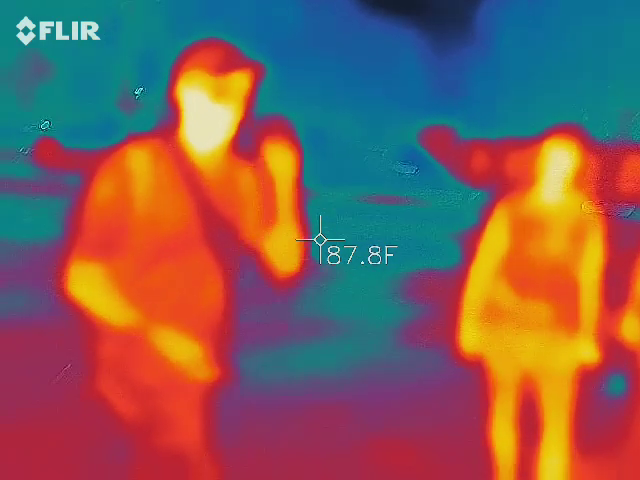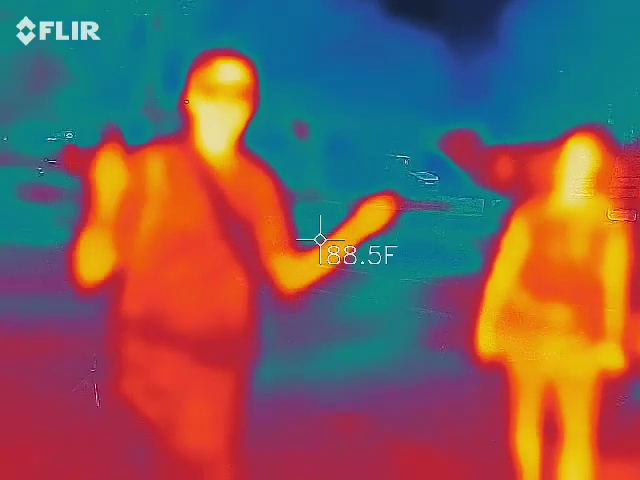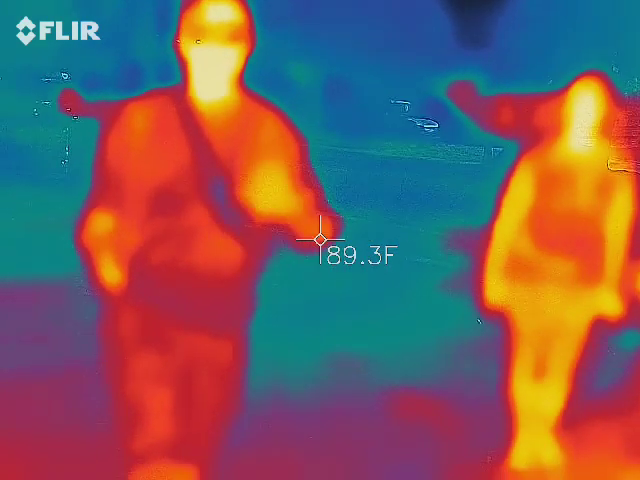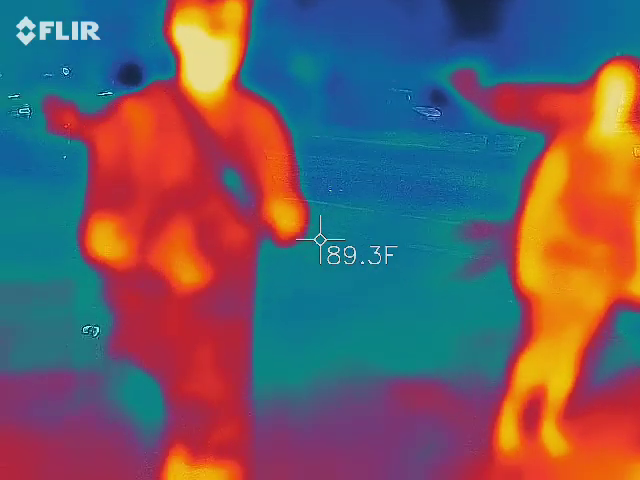So, Big John's, that's where we're standing. Thermal imaging, again, does not see through windows. It will look at it as a solid surface. Just so you guys know, we can't record inside because there's nothing there.